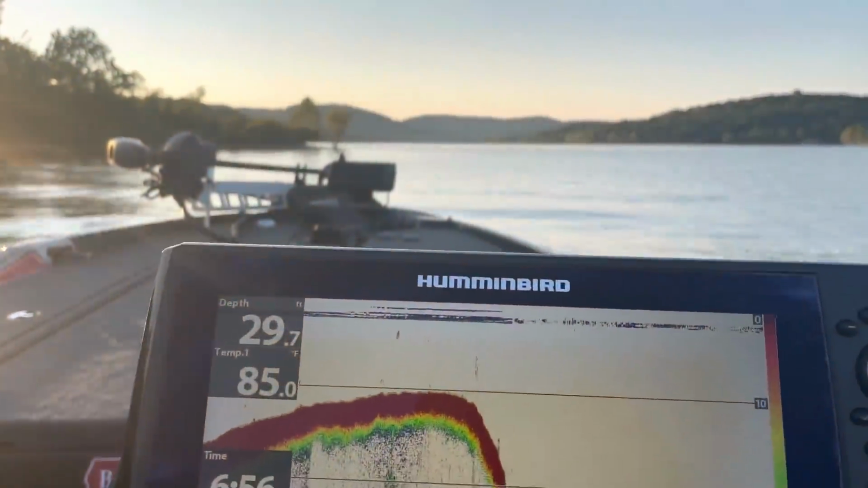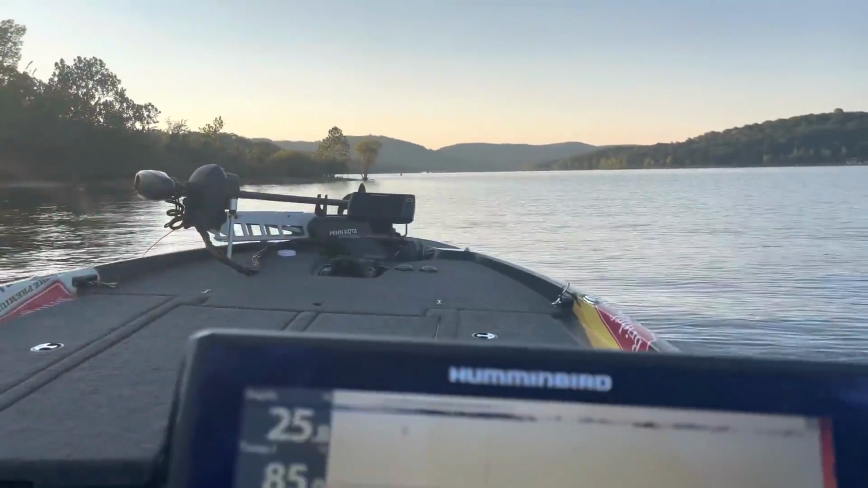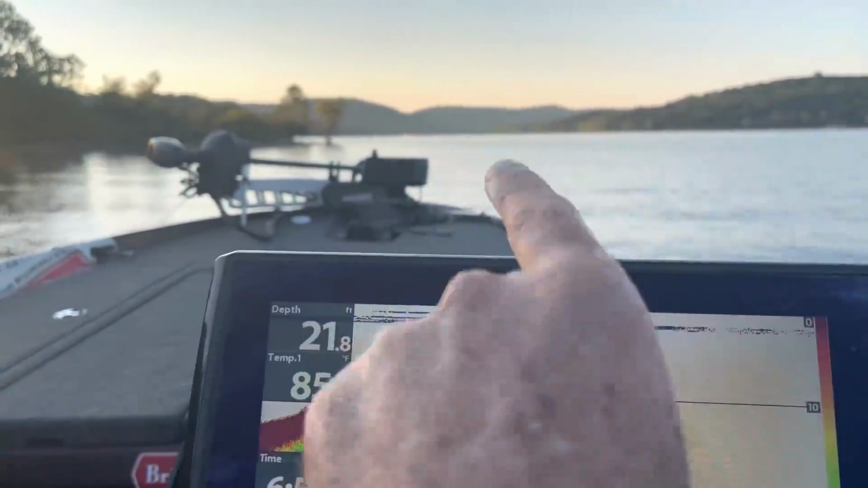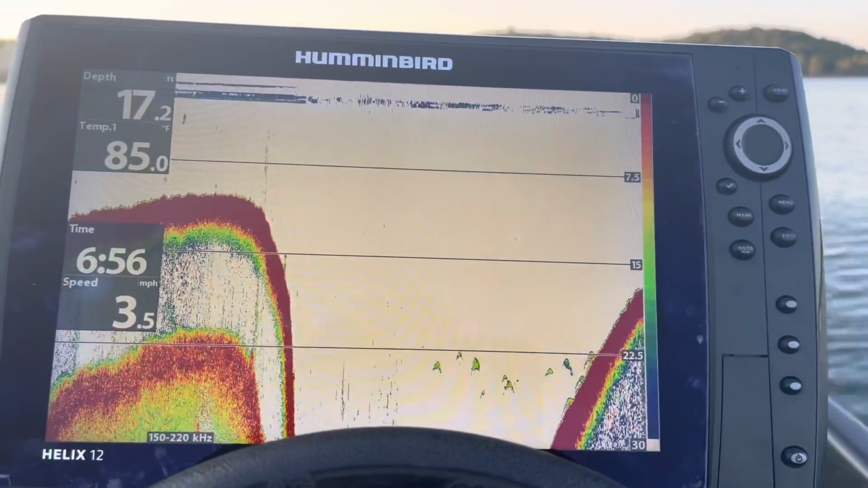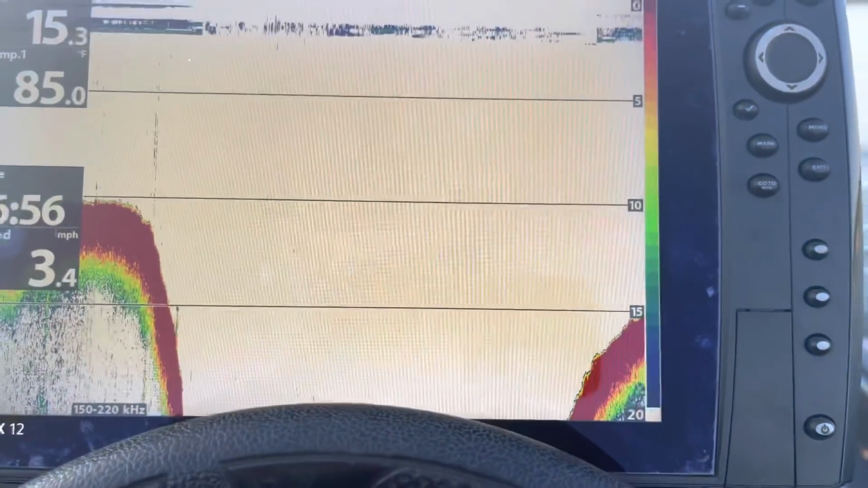Okay guys, here we have just a main lake point right here, as you can see up in front of us there. Normally what I like to do is start on the inside part of these points and work my way around it. And this is sort of what I'm looking for here on the unit. I'm usually anywhere between 15 to 20 foot of water. I'm just sort of keeping an eye out for what I see.